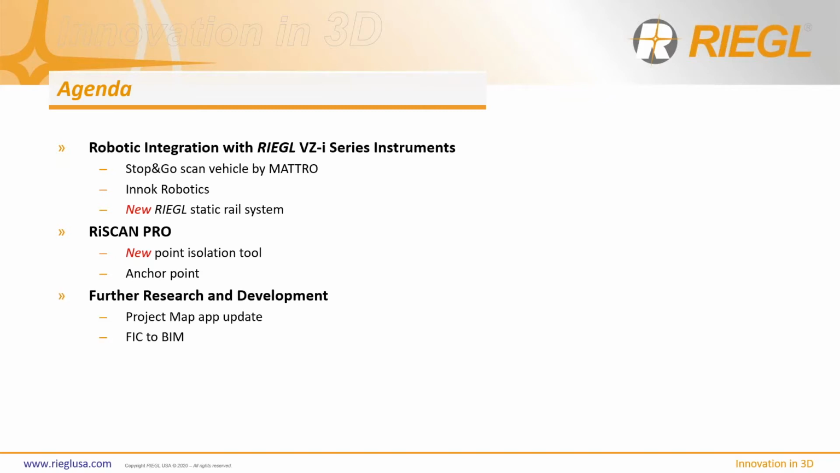And further research and development. Of course, we're always expanding our applications, hardware, and software, and also now this new type of export, IFC, which is an exchangeable data format, directly into BIM for comparison to as-built, design-build, and construction and project management related work.